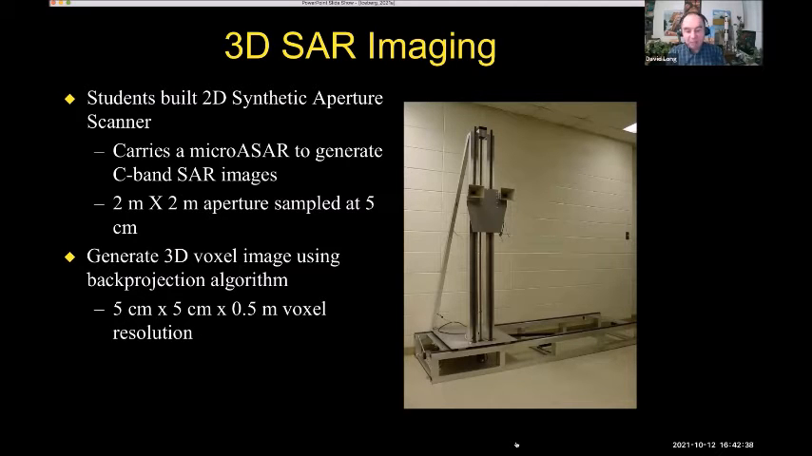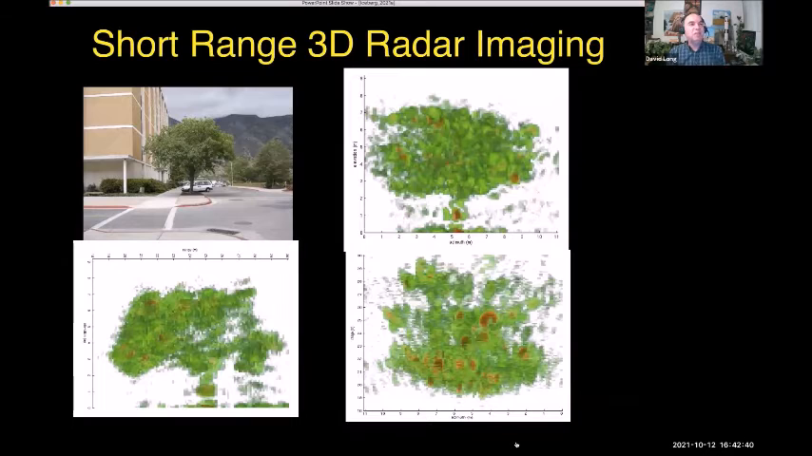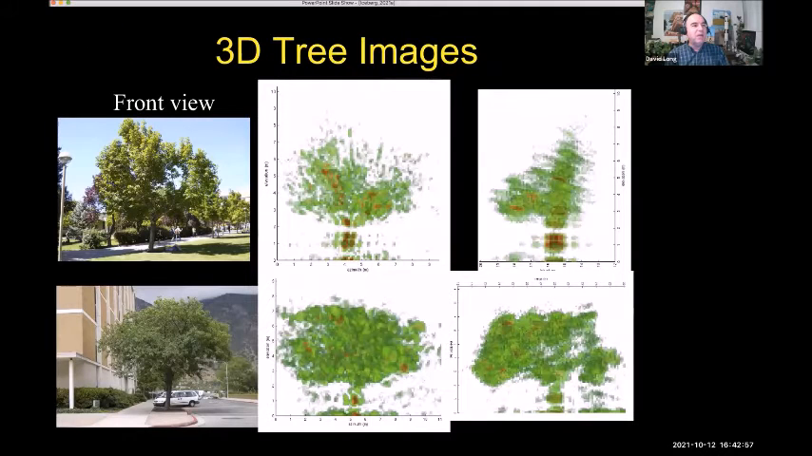So we built a 3D imaging radar, which we used to image trees. So this is a very short range radar that we just took an image of this tree, and this shows the 3 different views of that tree that we were trying to study how the scattering works from leaves and branches up in that. So we made a couple of images up here.